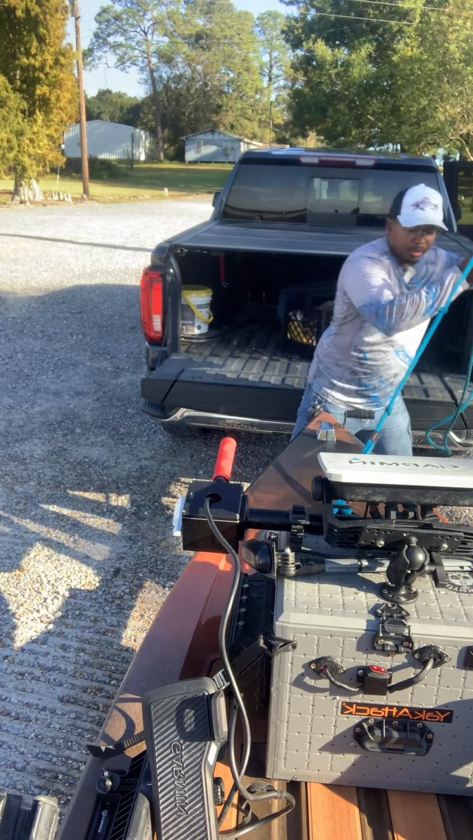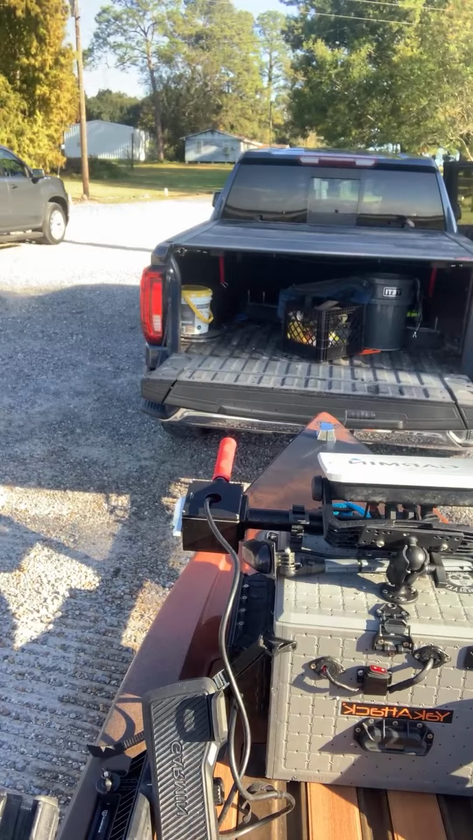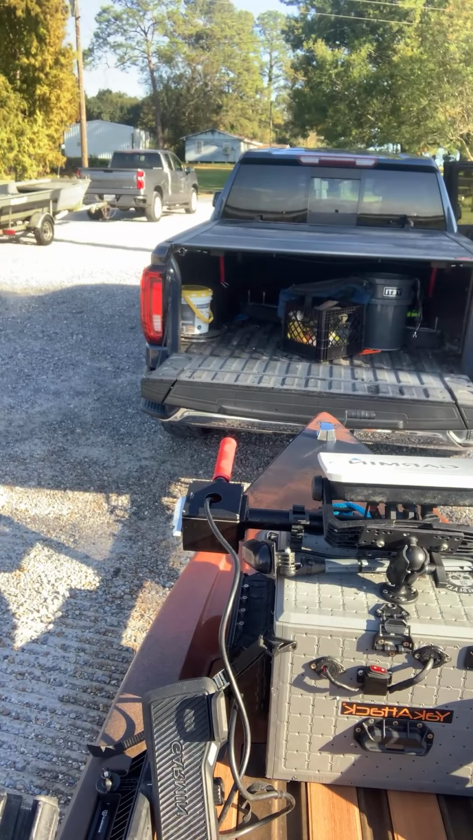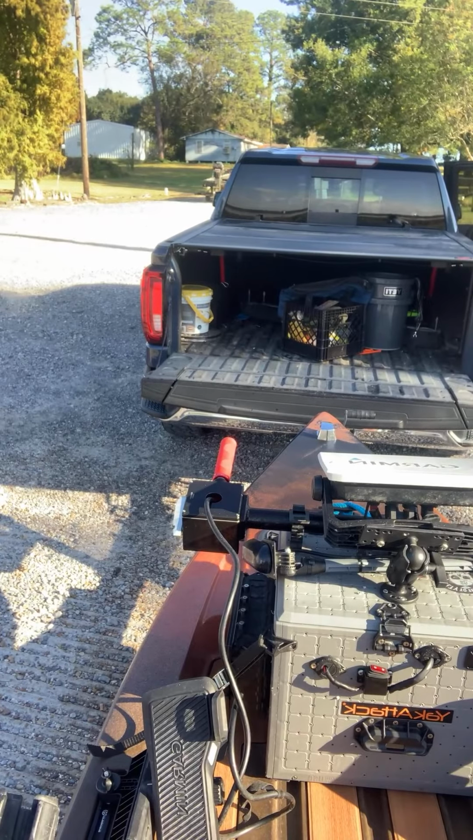Just hook this on the very end of the kayak. Oh, I forgot to unhook this in the back. Totally forgot to unhook that.